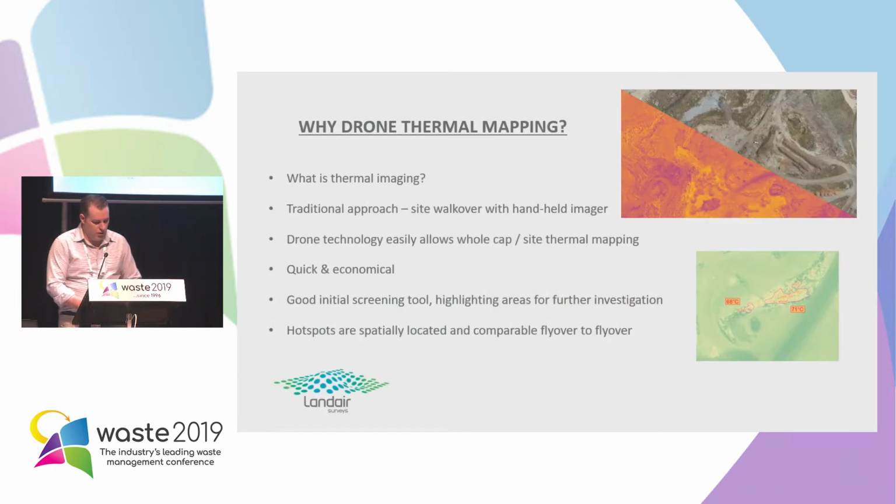So why drone thermal mapping? First of all, what is a thermal image? Now, everything has some form of infrared radiation, and that increases as temperature increases. A thermal image is something that captures that thermal energy and presents it in some sort of way, judged by reflectance values, that is visible in our visible spectrum, so that we can understand what's happening in the infrared wavelength.